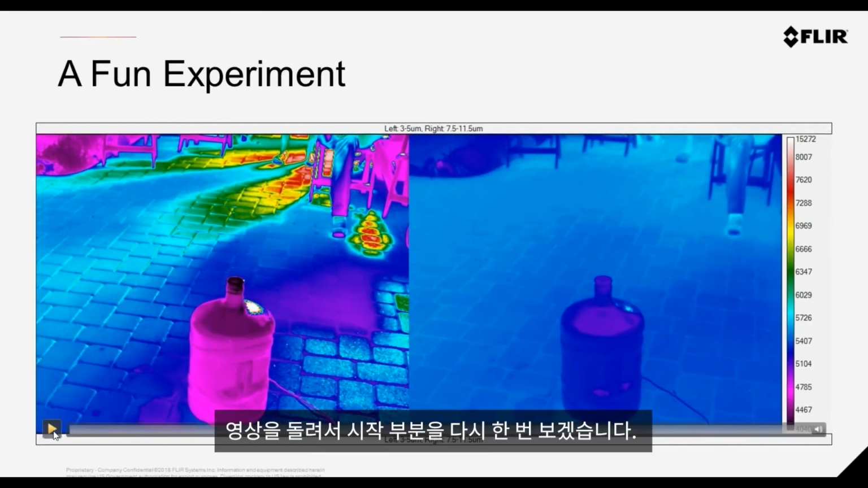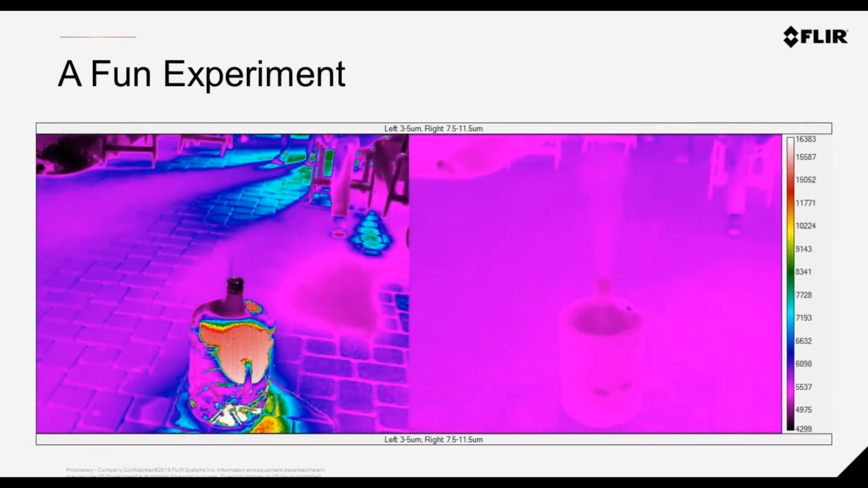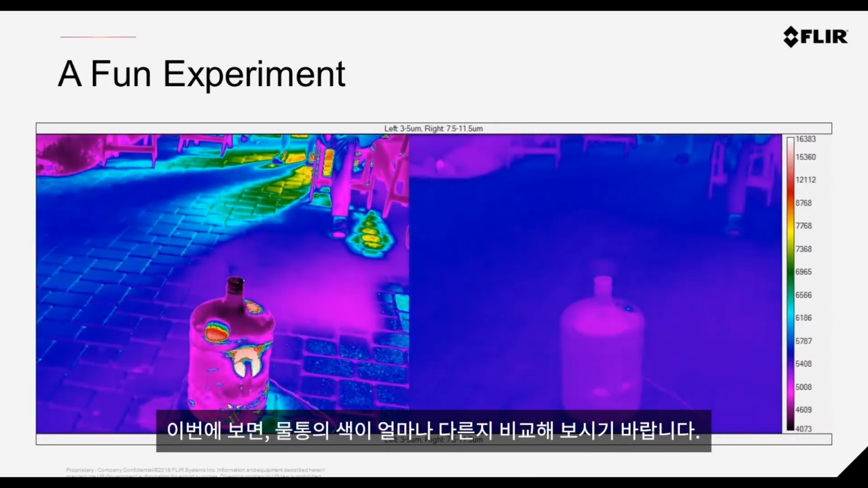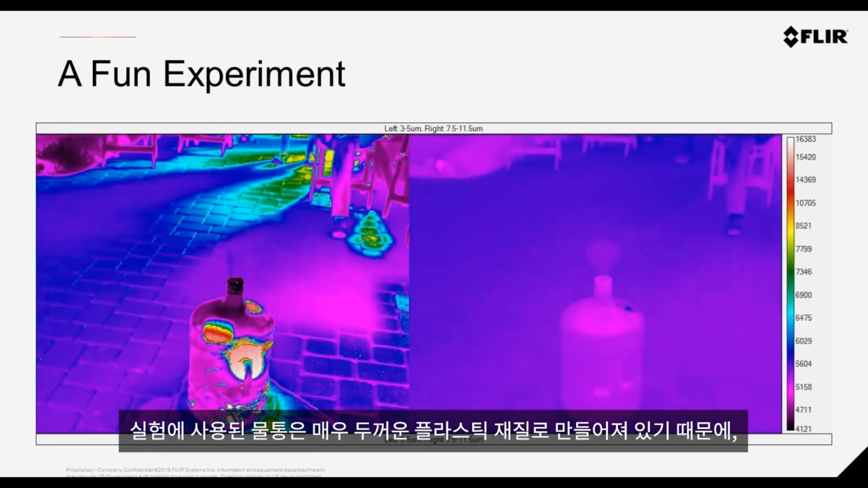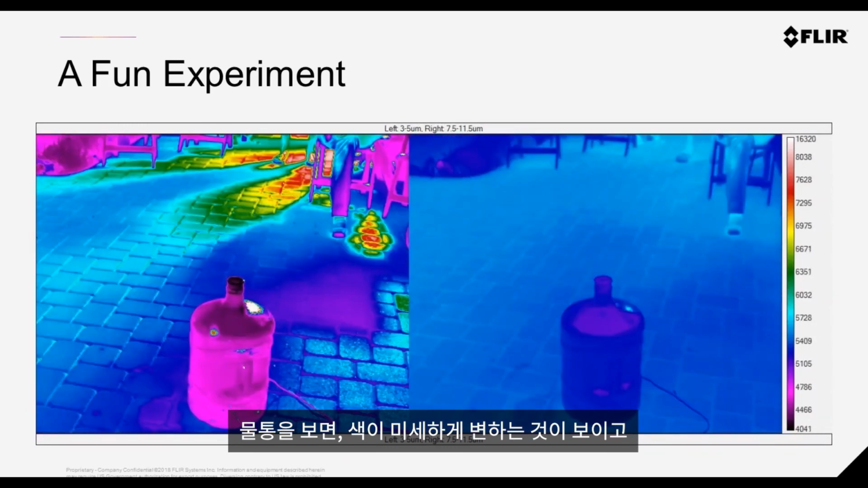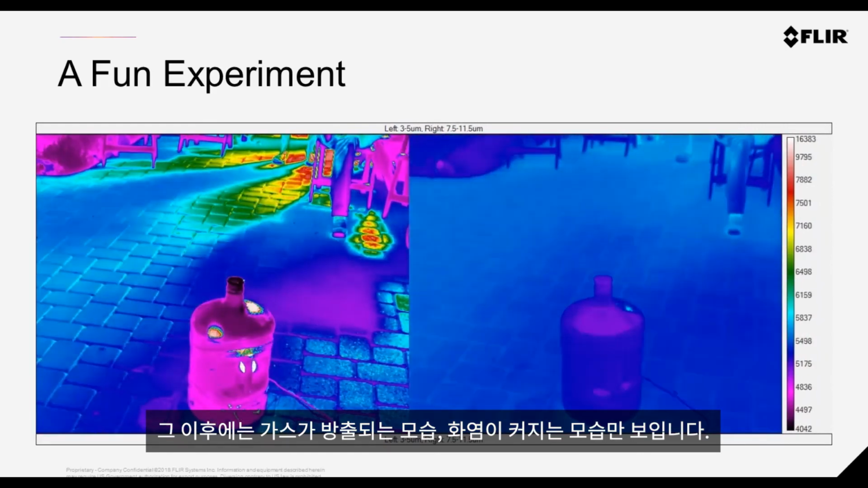Now let's play the video back just at the beginning, but here about 40 times slower. While that's playing, you'll notice a big difference in how the water bottle actually looks. Since the water bottle is made from quite a thick plastic material, it's actually opaque in long wave. Therefore, you cannot see the ignition. If you look inside, you only start to see a very small subtle change, and then you start to see the gas and the flame evolve.